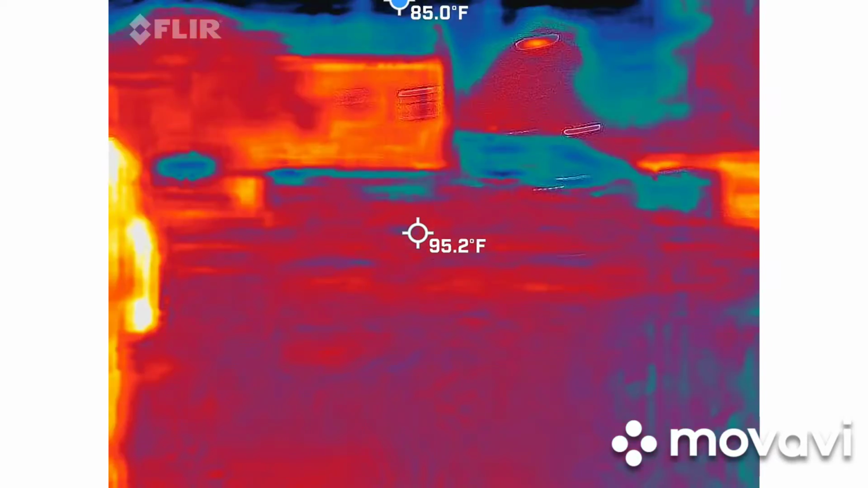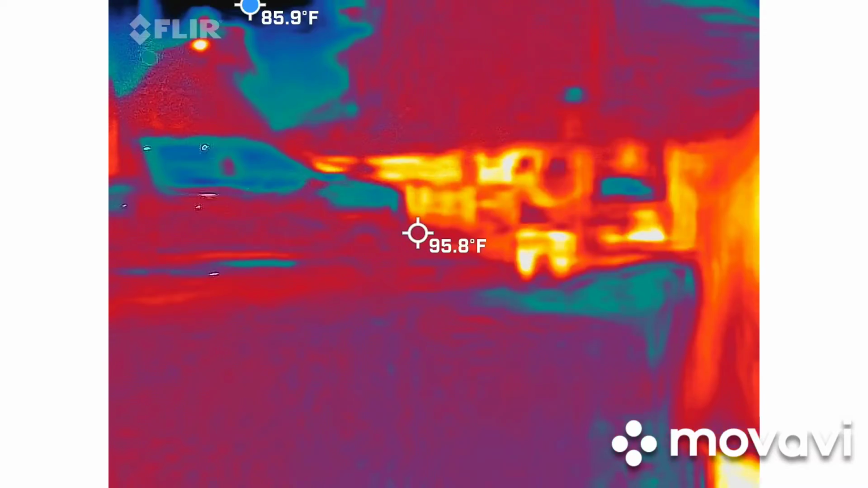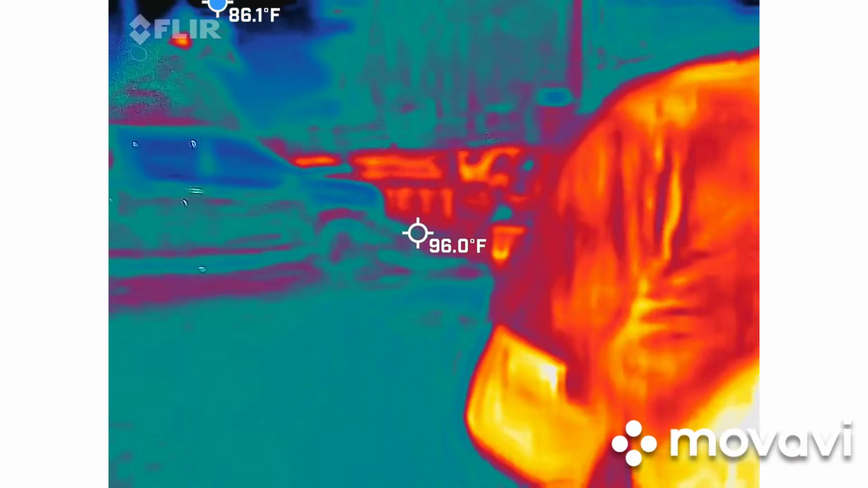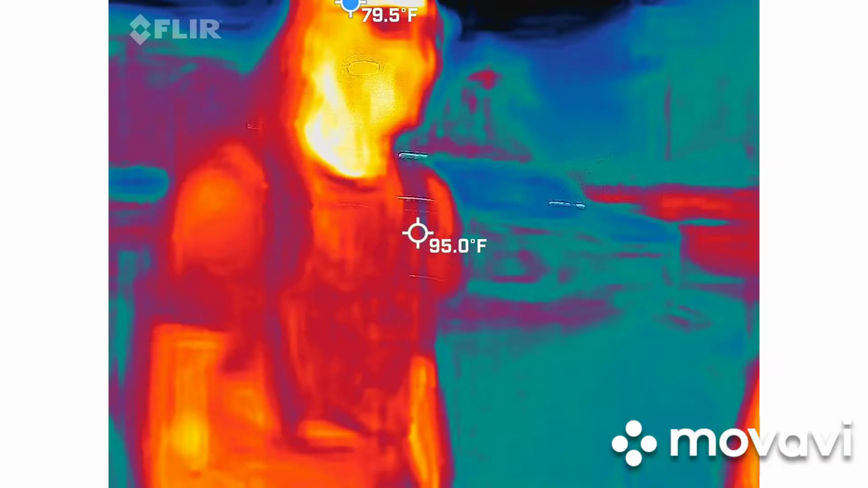So at times I'll get footage of the two camera people taking video of each other. I think it's absolutely hysterical when it happens because they're at a distance like this going, do you see anything? Do you see anything? So it's just the other person.